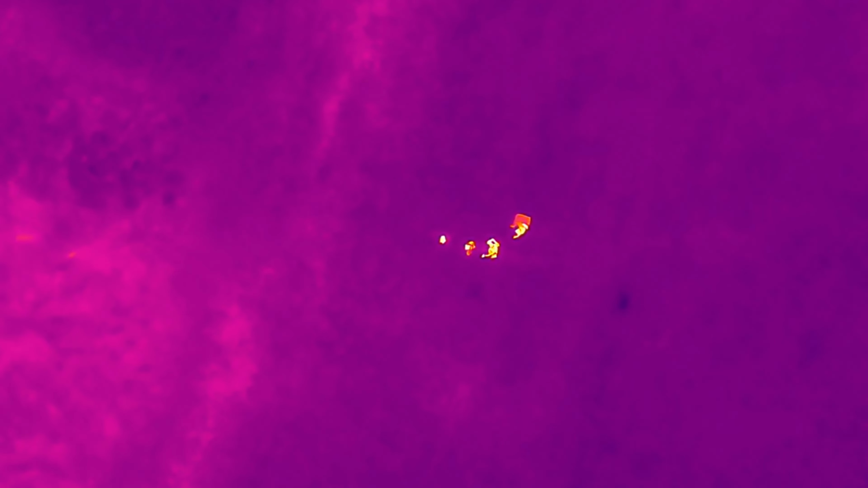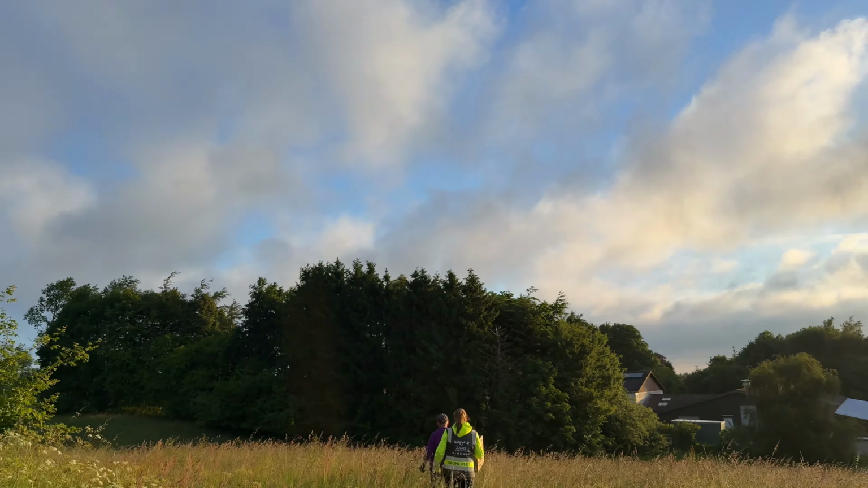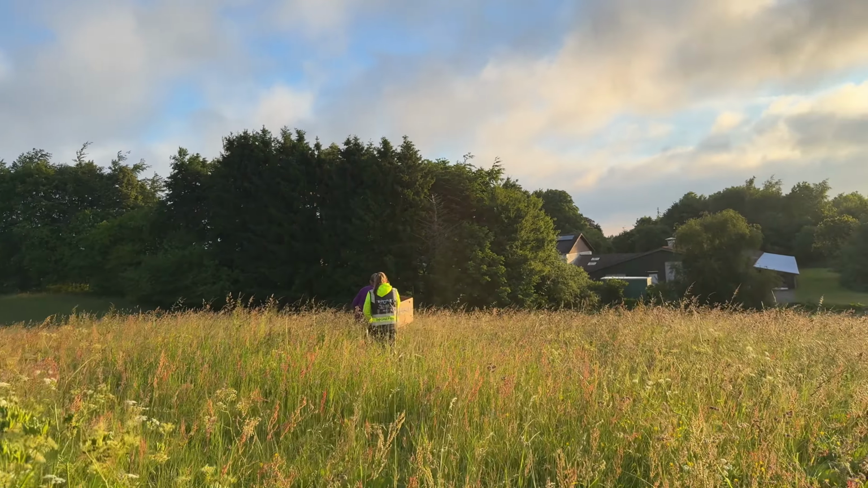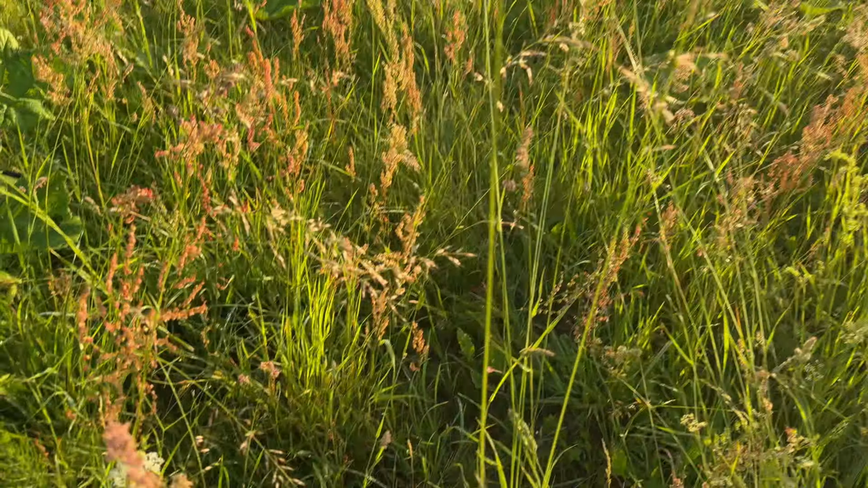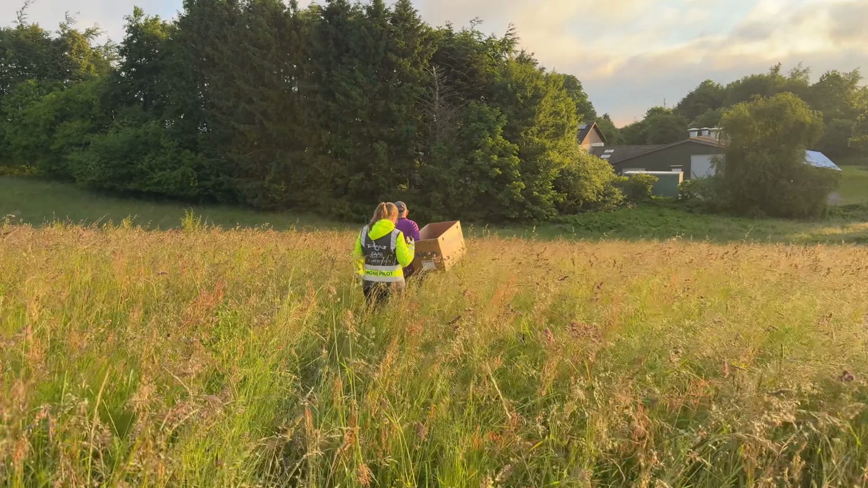Okay, so now we found, with the drone, we found a fawn. We have the rubber boots on because it's really wet. Let's see.